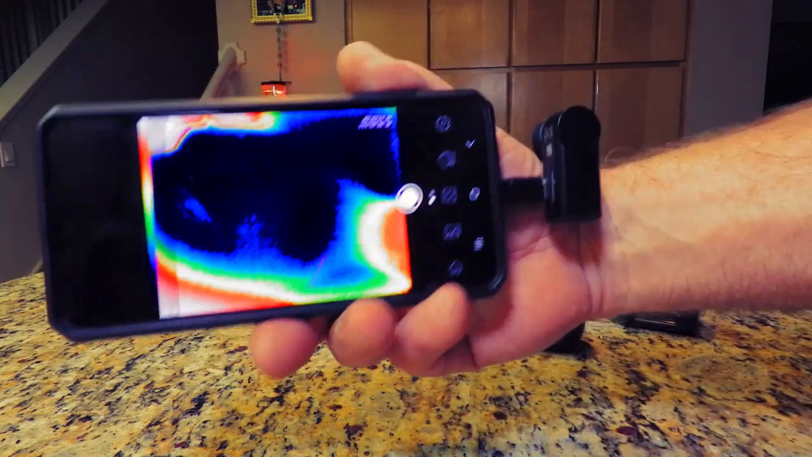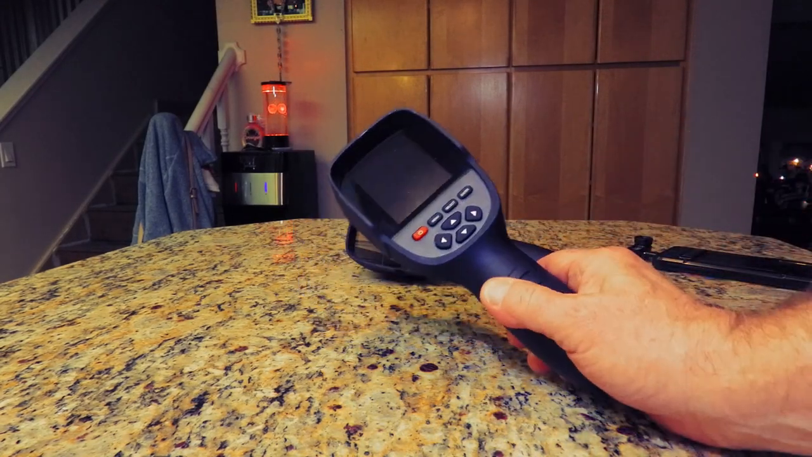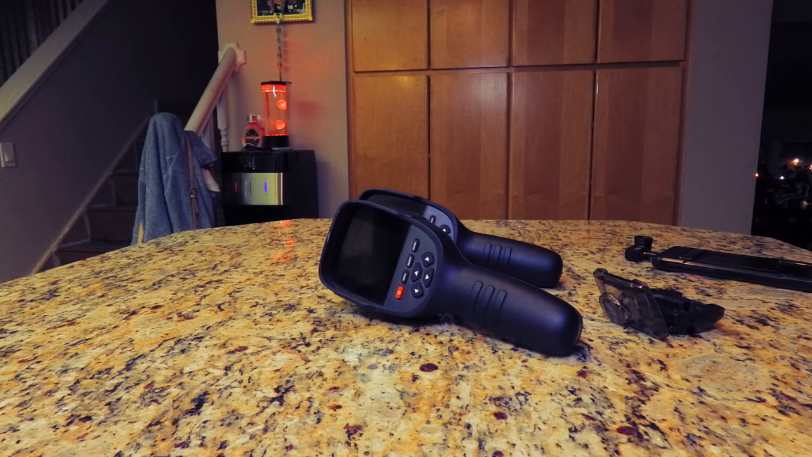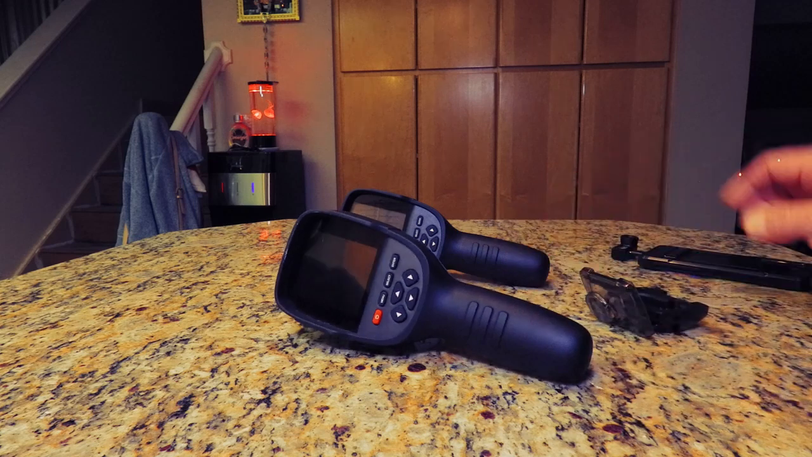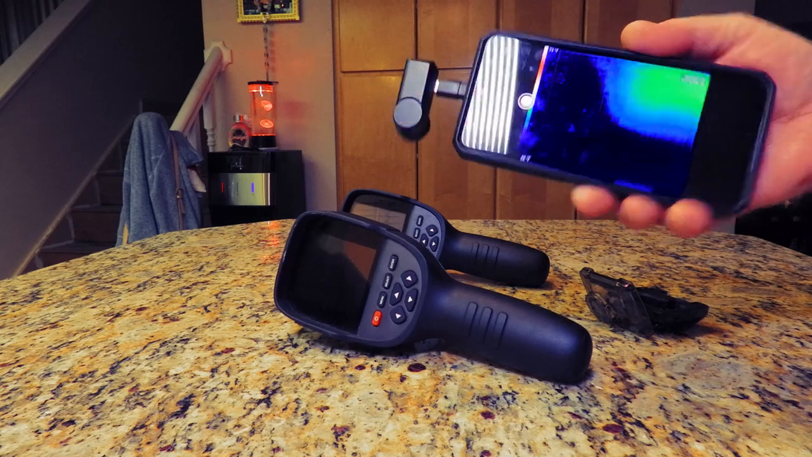So that's a nice little thermal overview with what we've had. There are dozens of different styles of these out right now. I will say you want to avoid the lowest resolution units just because you won't be able to see outlines very well. Those are for looking for heat in electrical circuits and insulation in houses, things like that. So they're not that precise. You want at least 240 resolution, or 320 is even better. But I think the future lies in these little phone units.